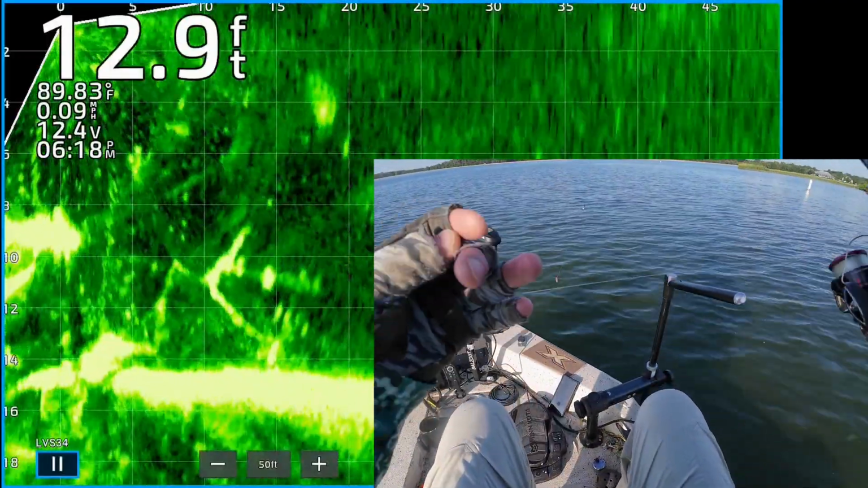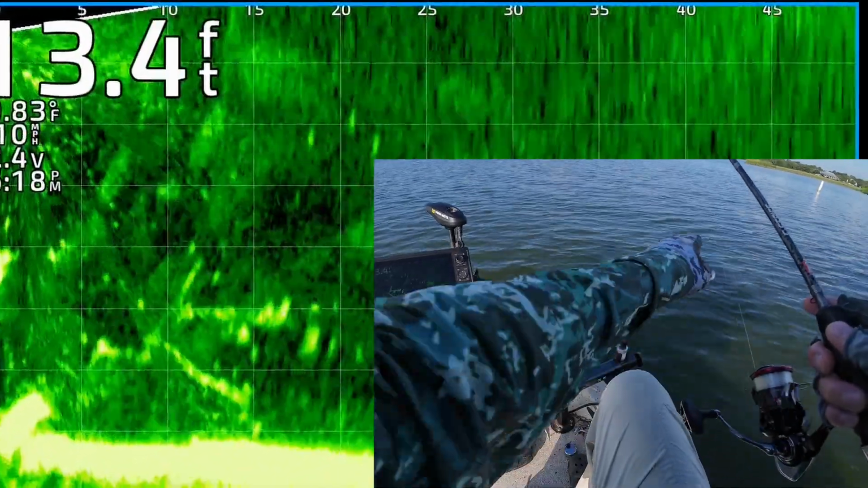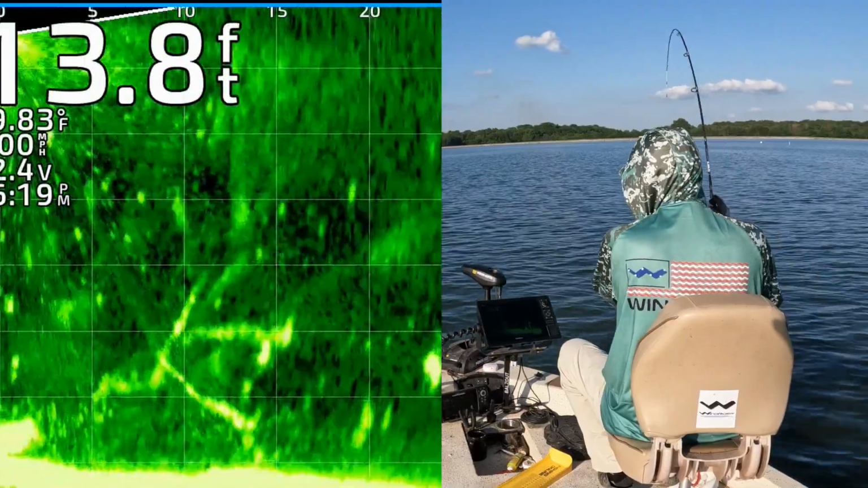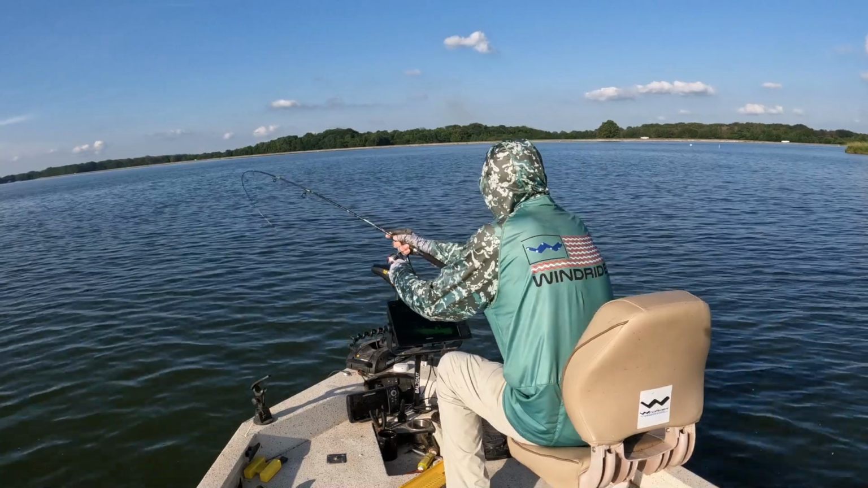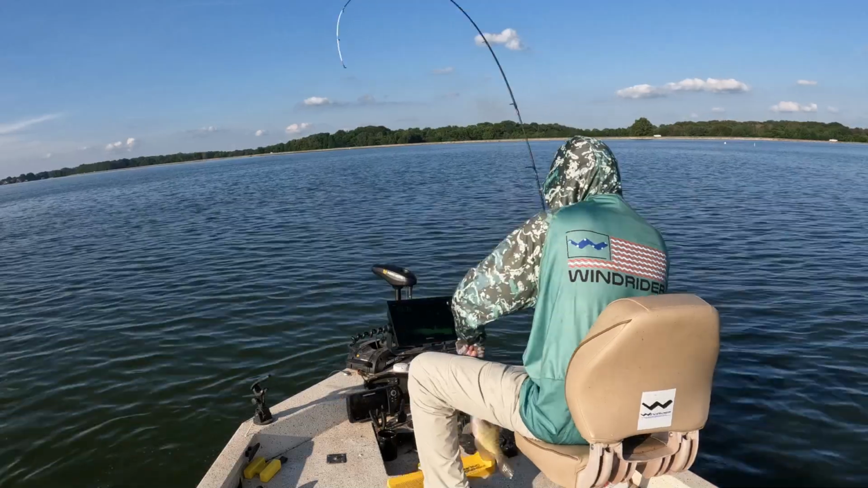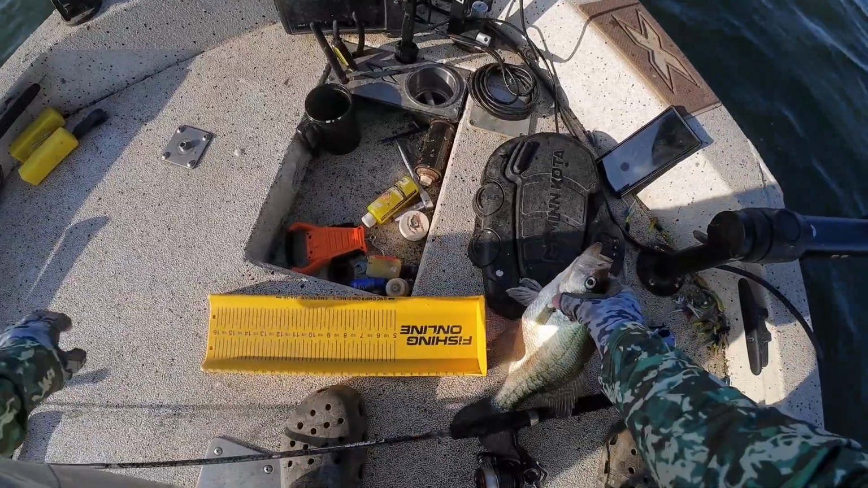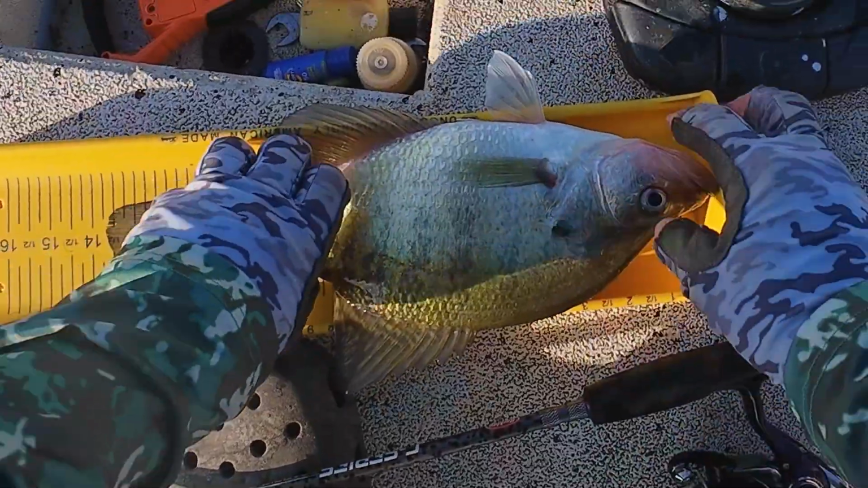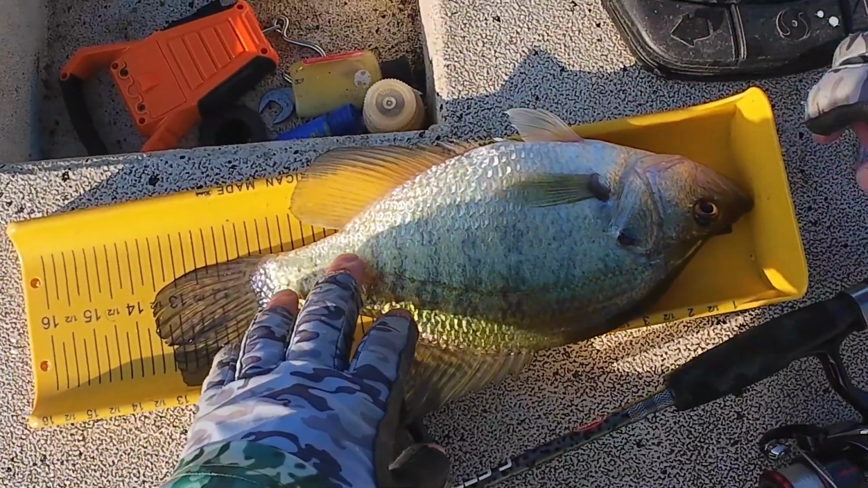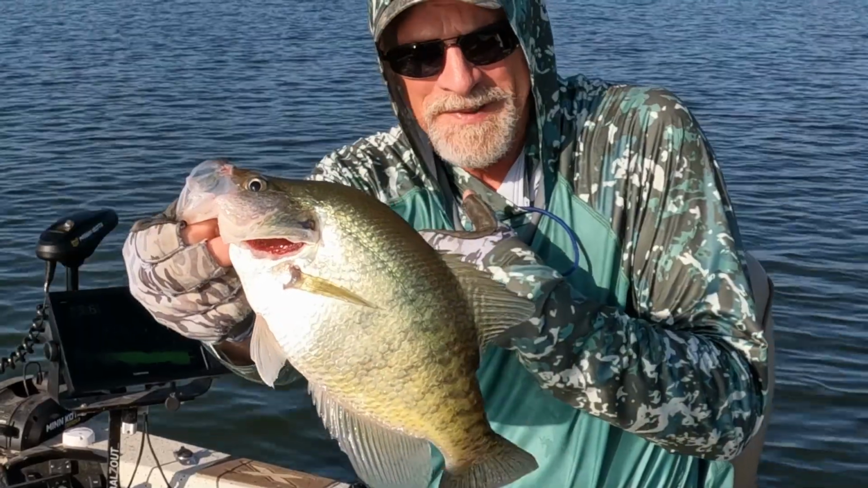Okay. Flip it out there. Looks like there's a couple in there. I don't know if that one's a catfish or what. Got that one. He nabbed it. Right there. I don't know if I can see it very well. White crappie. 13 3/4. 13 and a half at least. White crappie. Nice one.